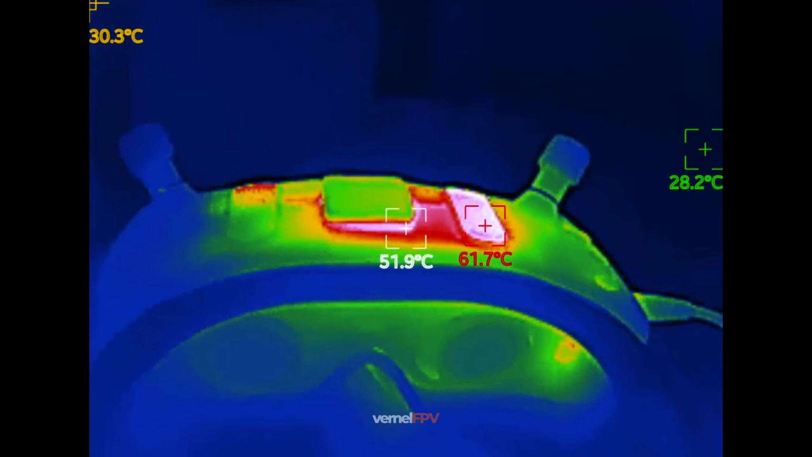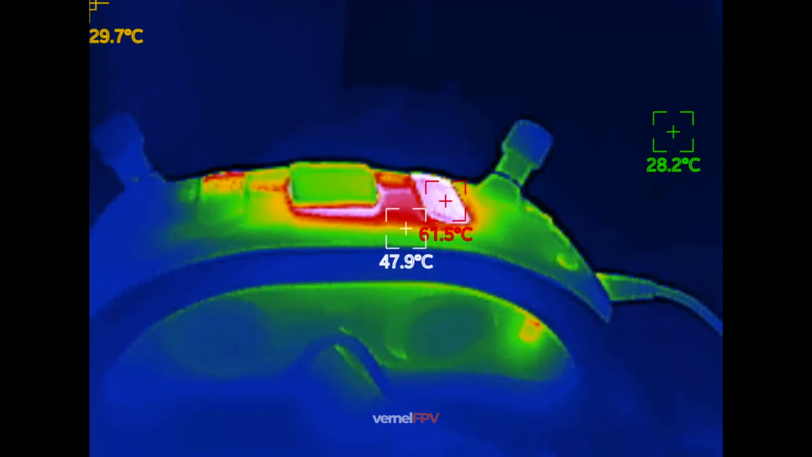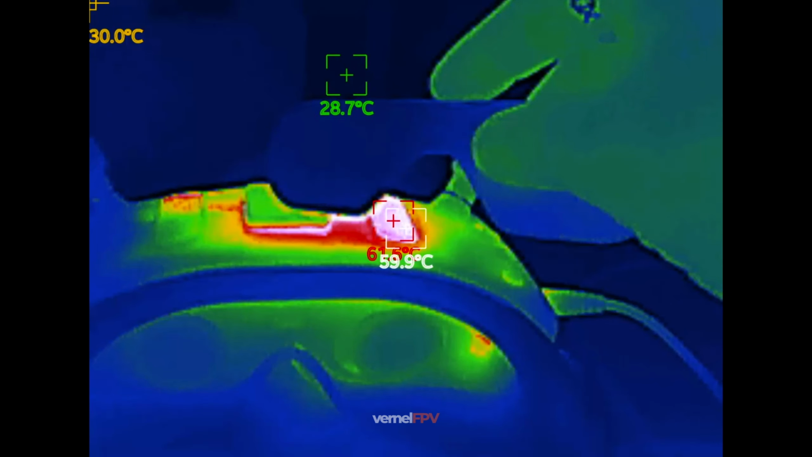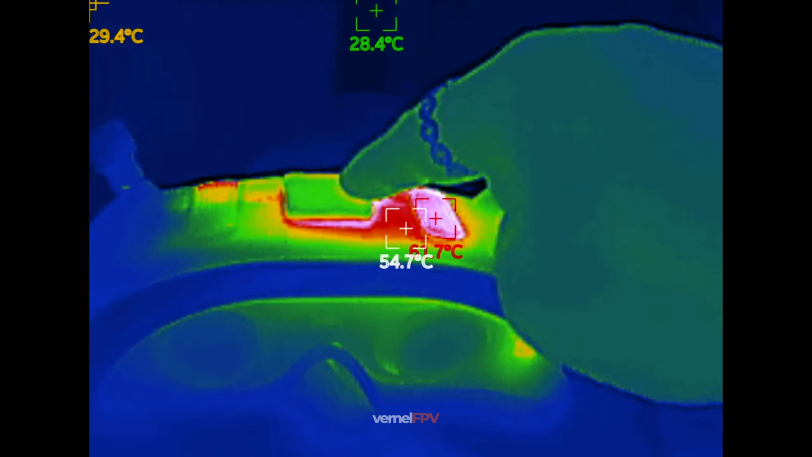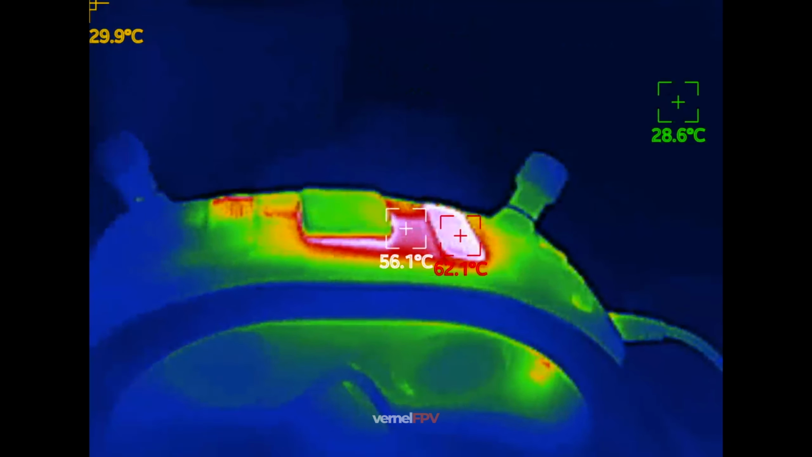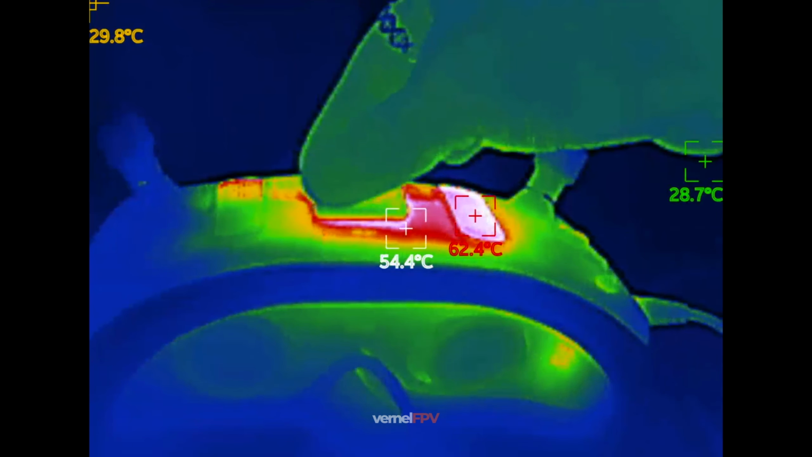And if you will not do any modification on the Goggles X, putting something like this, I put a pad here. This doesn't get too hot, around 43 degrees, so it's not too hot.